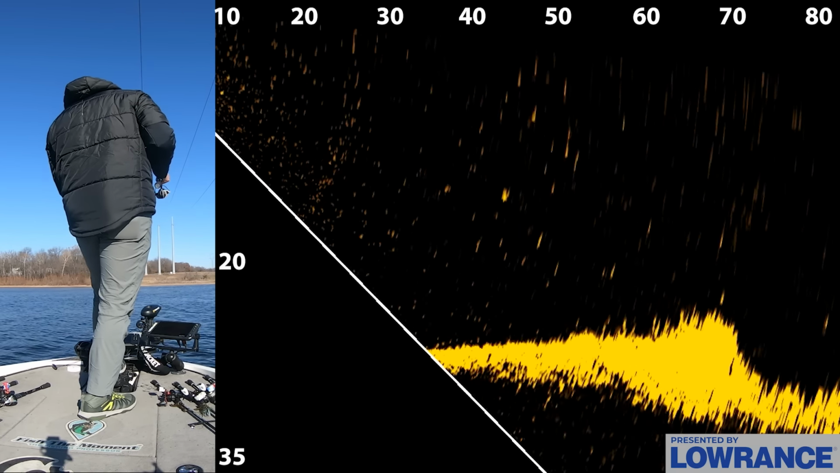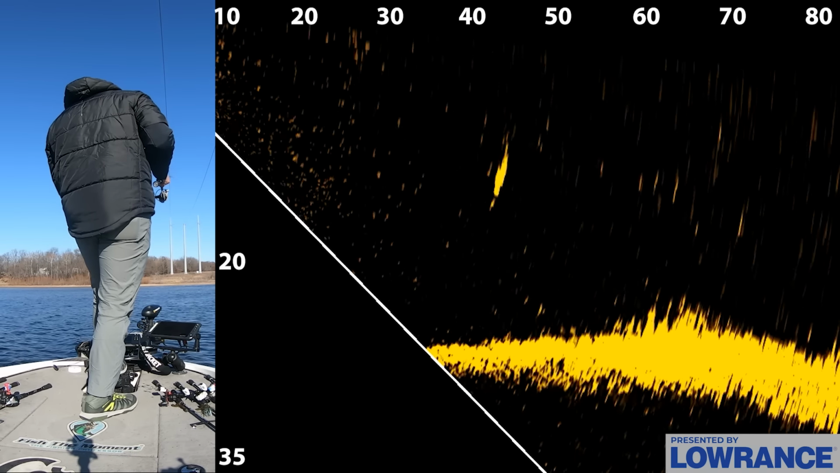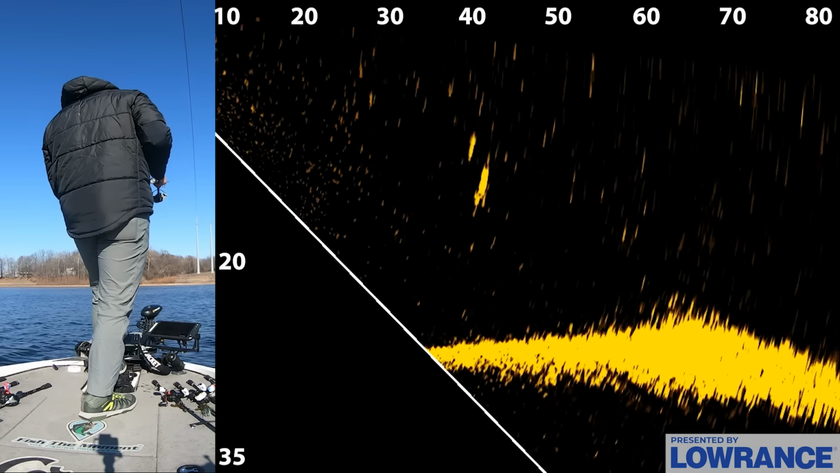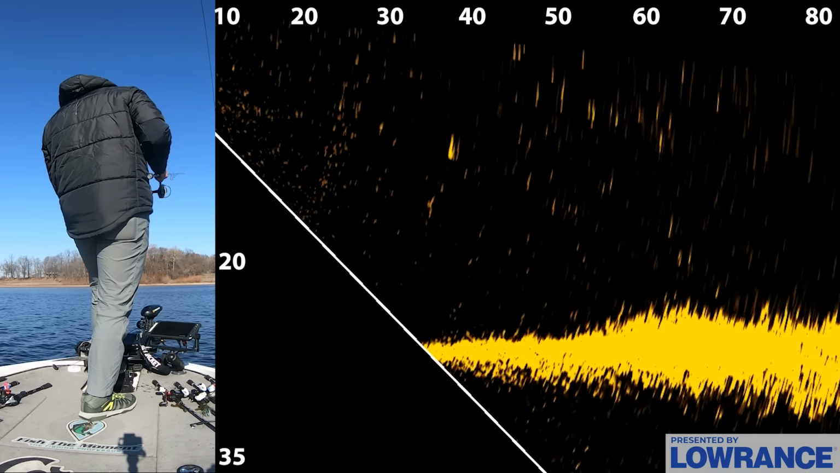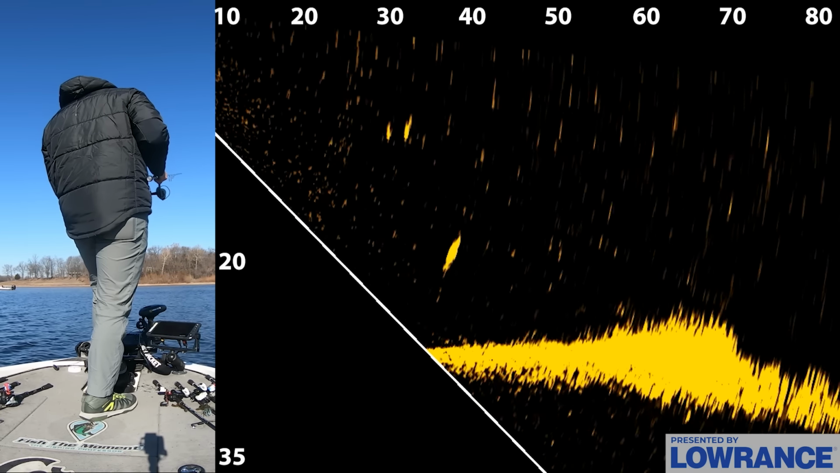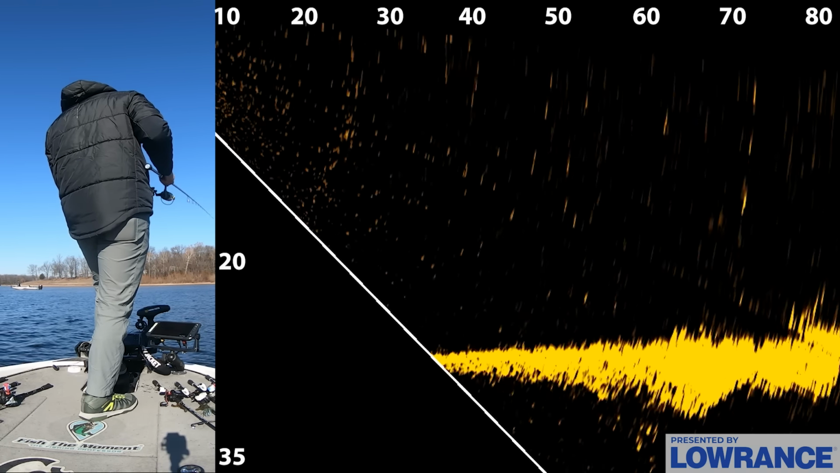I'm right in front of some fish right here. 50 feet out, you can see my bait. There's some fish swimming around it. They're right on it, right on it. 40 feet out, 15 feet down. Come on, come on, come on. Eat it. Oh, he just swerved it. He just swerved it. Another one's following it, just shaking that thing. Okay, he didn't eat it.